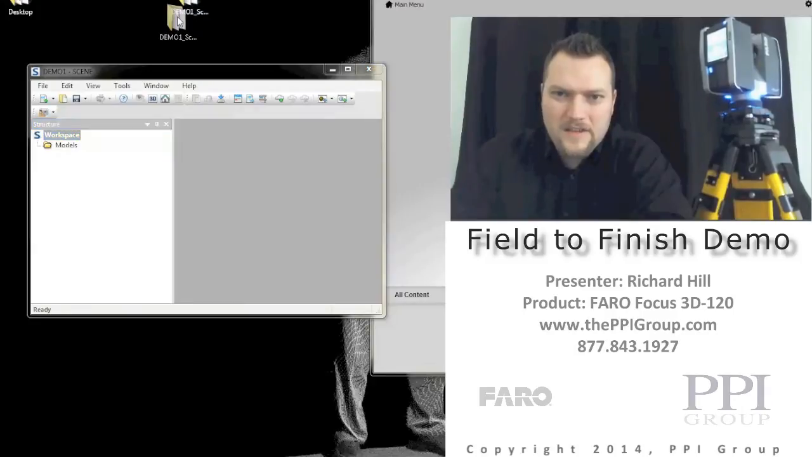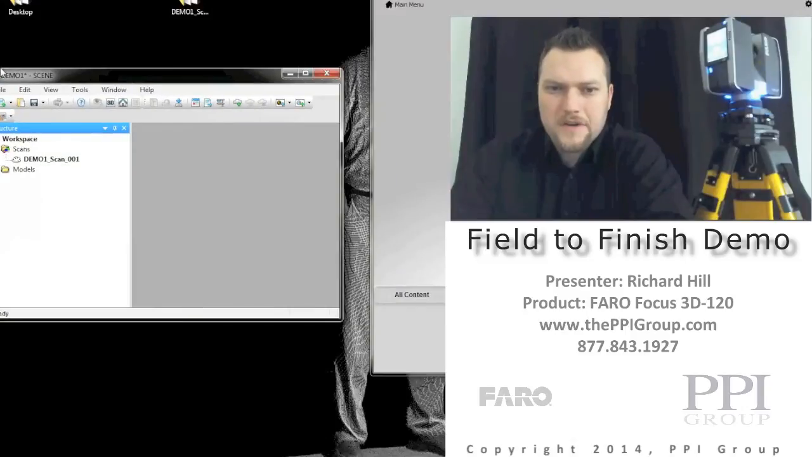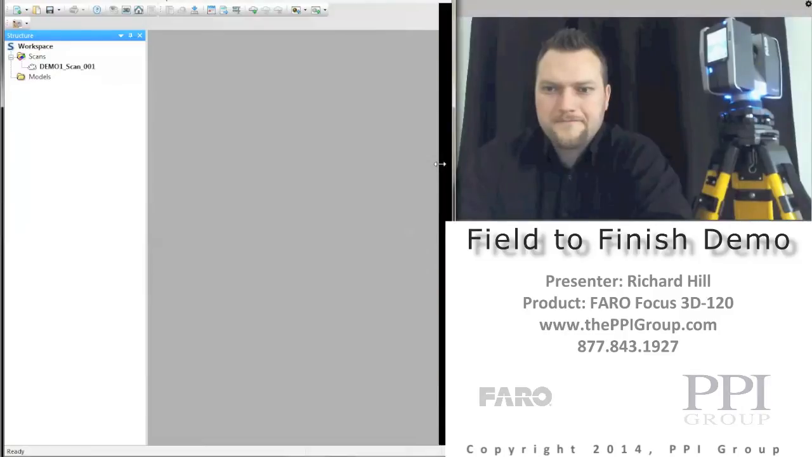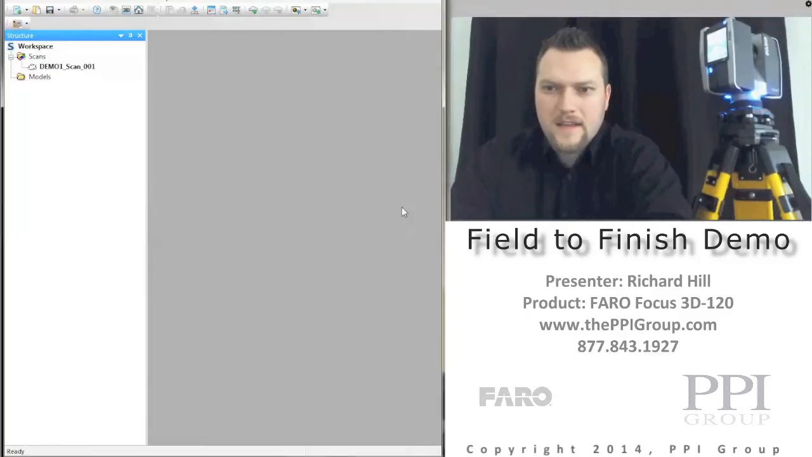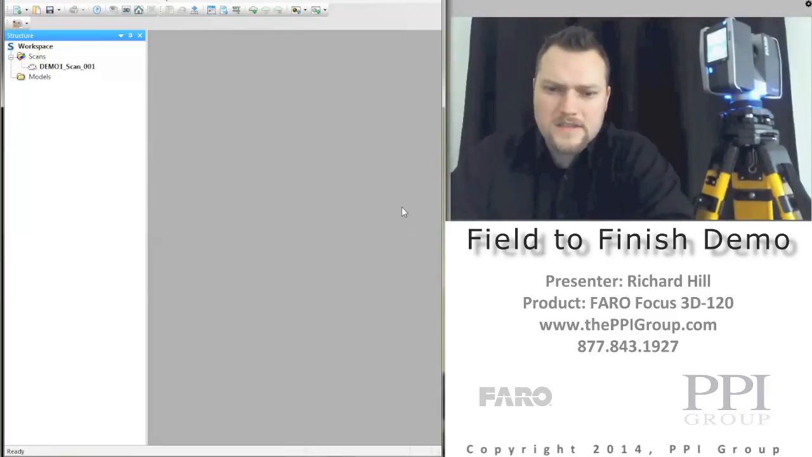So we'll hit OK, and once I've got the right units of measurement, all I need to do is drag the raw scan that I created and drop it over into this window. Once I've done that, now I can start working with that scan. If we had multiple scans, then I could register and do things like that. But the whole idea is just to show you a quick little demo, and we'll see how this goes, and I can create more videos as we go along.